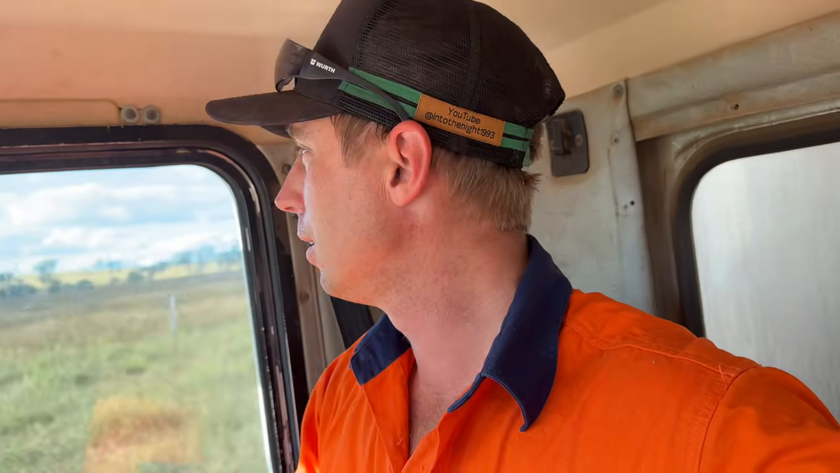That's my second run. I wanted to run about 50 k's from town to do the first delivery and run back and fill up, and now I come all the way out in the middle of nowhere. Probably about 2.5 hours drive east to town to a heap of little dirt roads. But anyway, we might be coming up this way again.